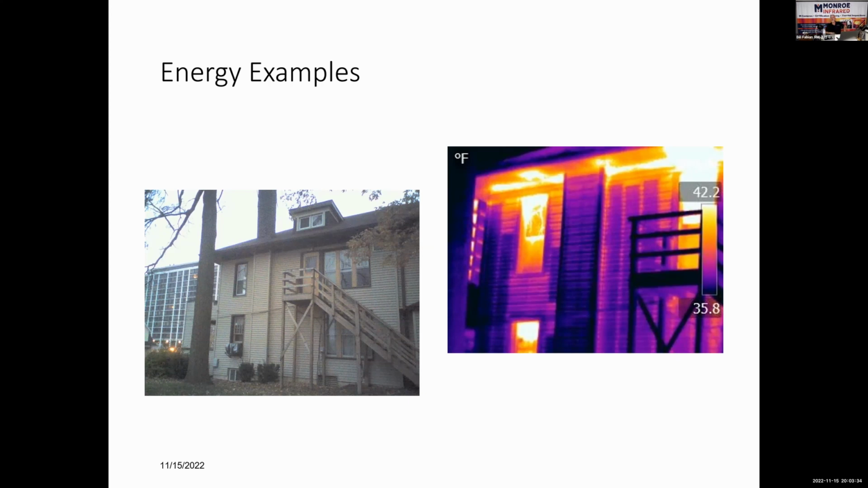This young couple hired me, wanted to know, what can we do to make this house more energy efficient? I said, first thing I'd do is tear up all these boards and insulate this attic. No, we're just going to replace the windows and doors. You're creating more problems than fixing anything. But anyway.